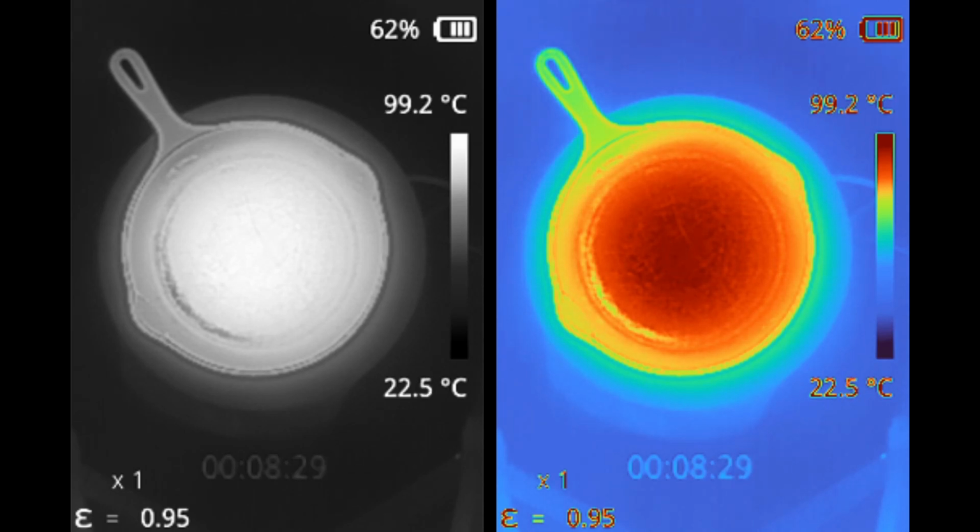Note the bright yellow arc at the lower left. This is caused by a reduced emissivity, which is much less than the 0.95 assumed during TC005 setup. It's caused by a lack of carbon coating. This can be corrected with our software.